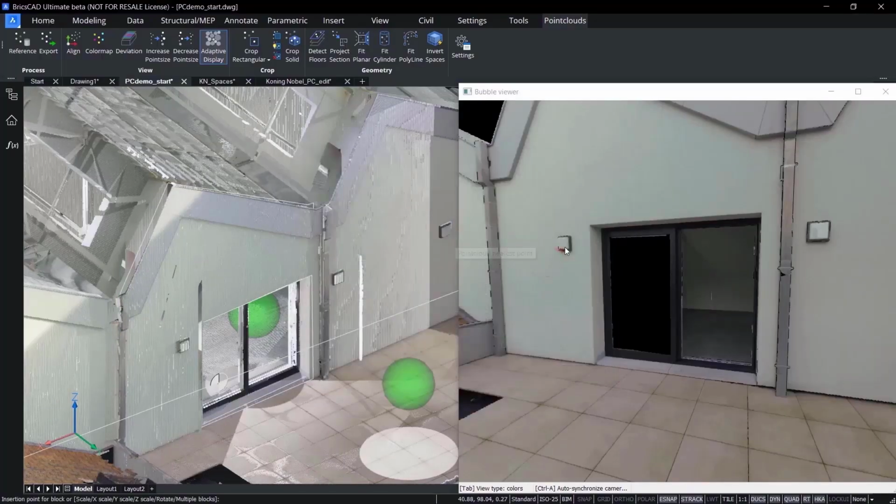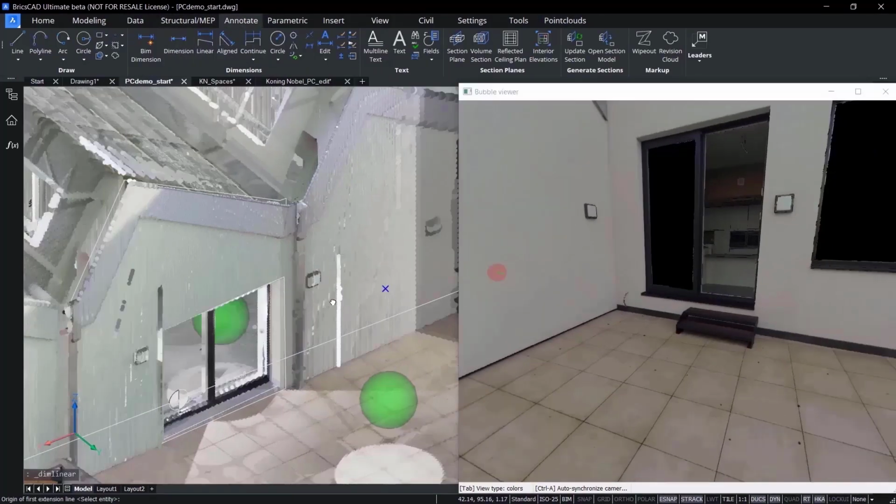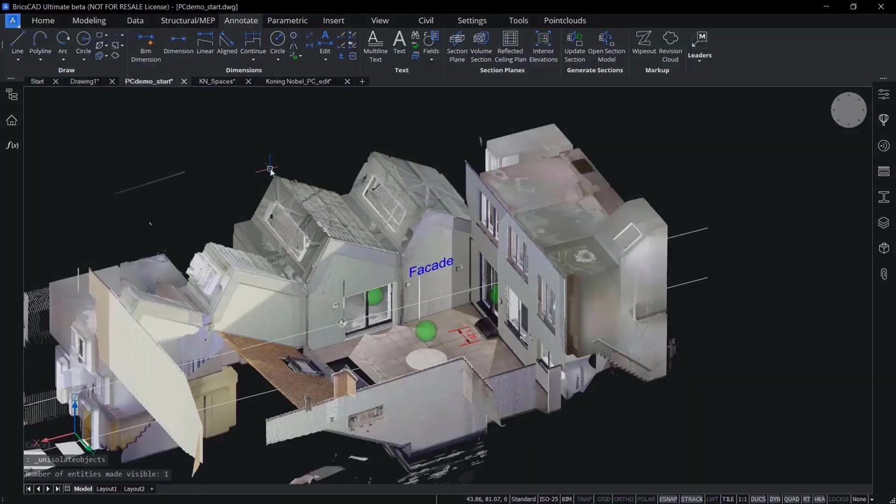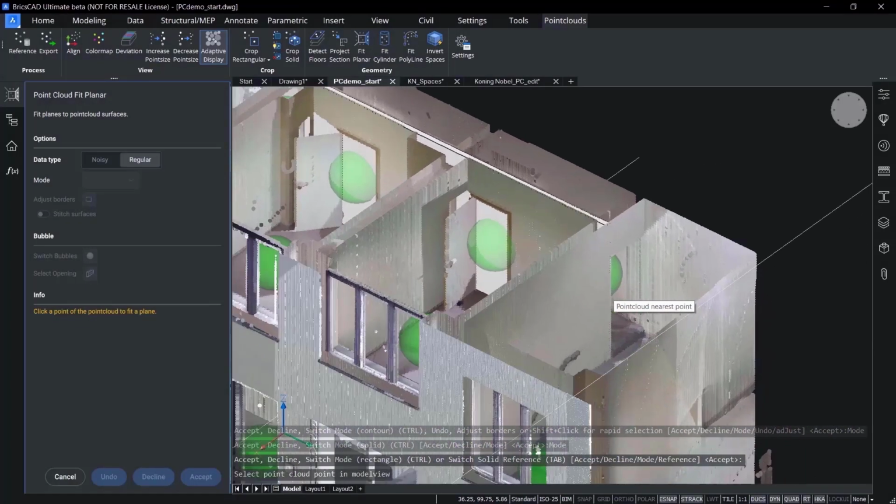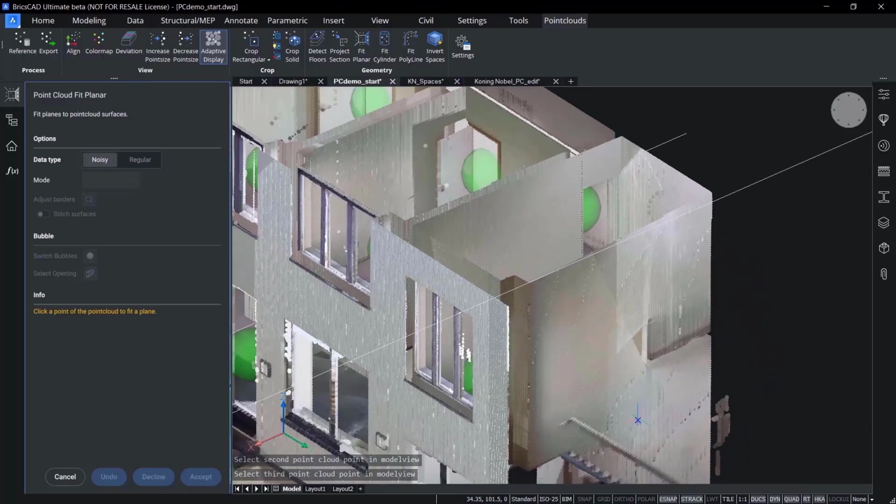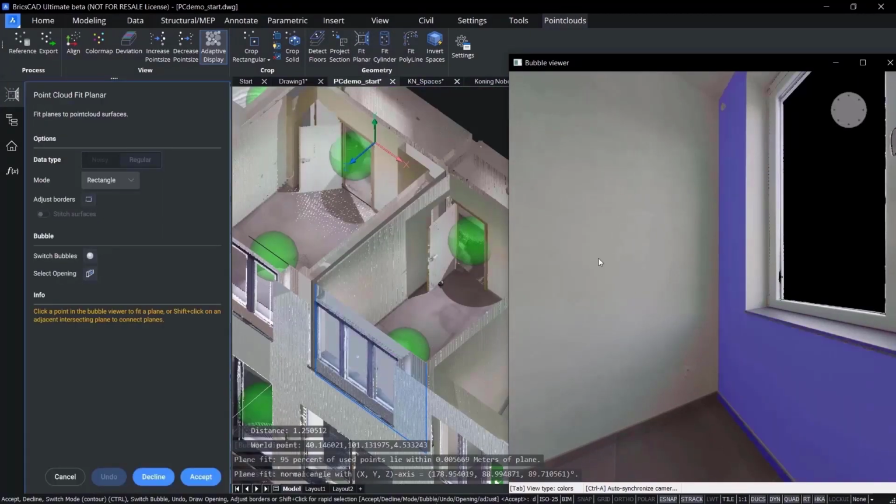Not only can you use 2D drafting tools like lines, inserting blocks, and dimensioning on point clouds in BricsCAD BIM, you also have the ability to create 3D geometry as well. Use tools like Fit Planar to automatically create 3D surfaces or solids by selecting points from a point cloud, and BricsCAD also gives you the option of selecting more points for low-resolution point clouds. This means that your generated geometry is more accurate.